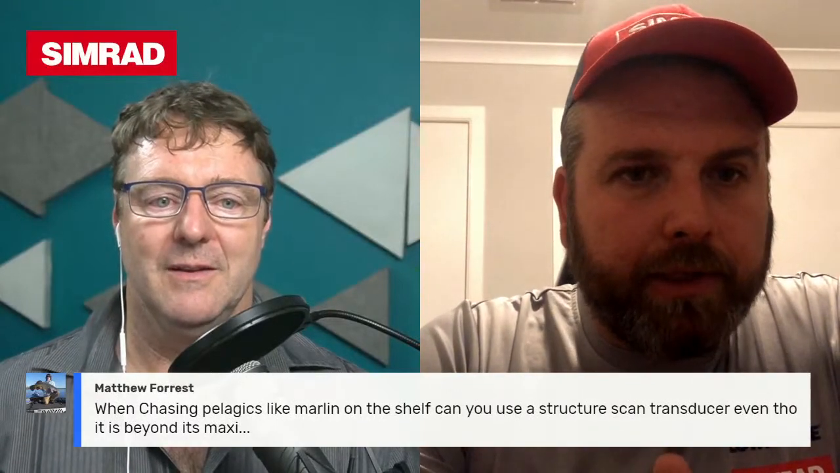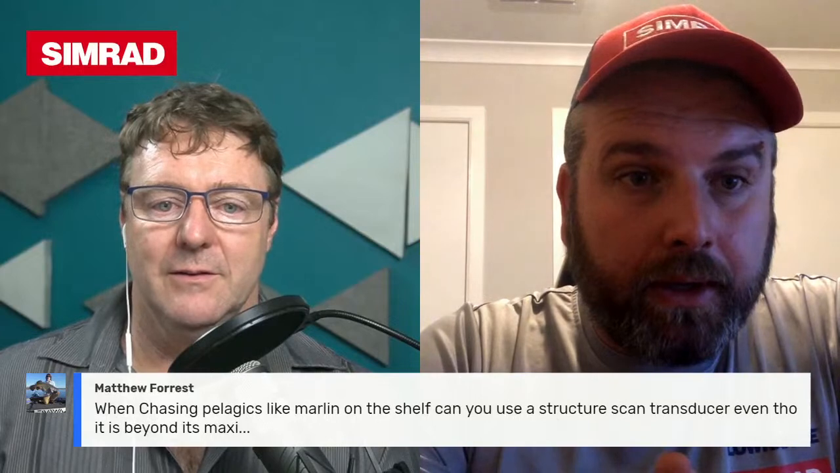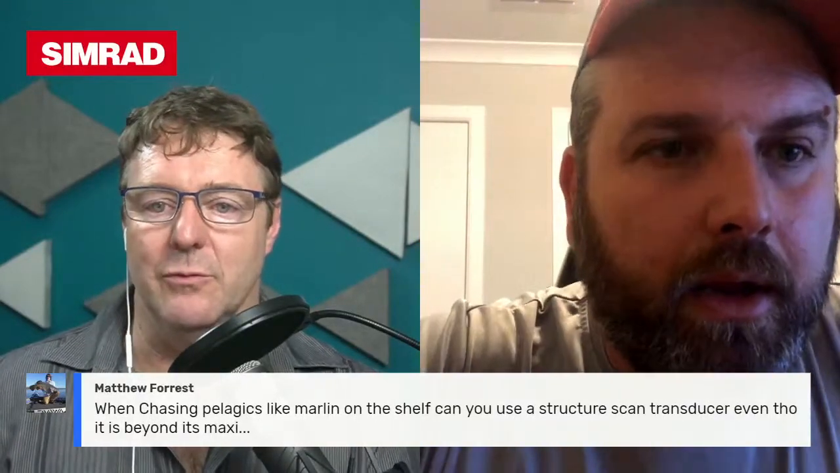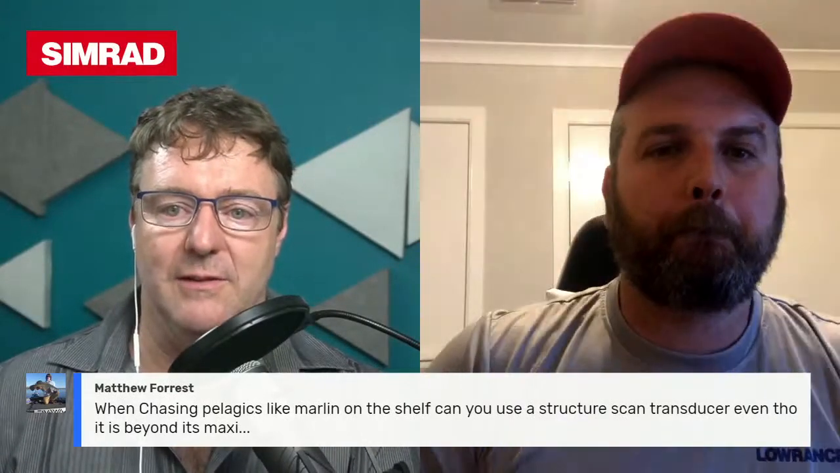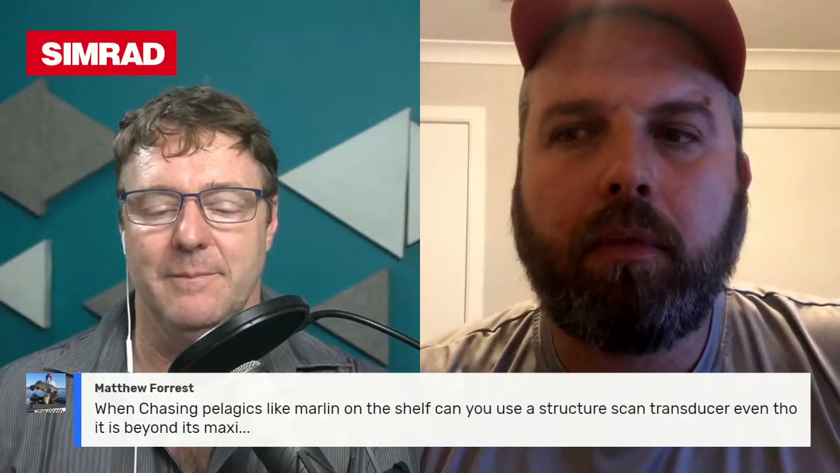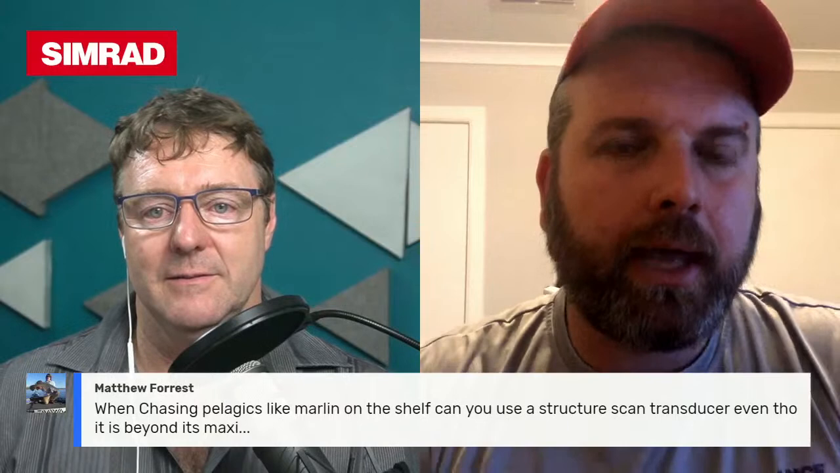So the rest of the question is, when chasing pelagics like marlin on the shelf, can you use a structure scan transducer even though it's beyond the maximum depth of about 50 meters, and will it read successfully? Yes, you can.